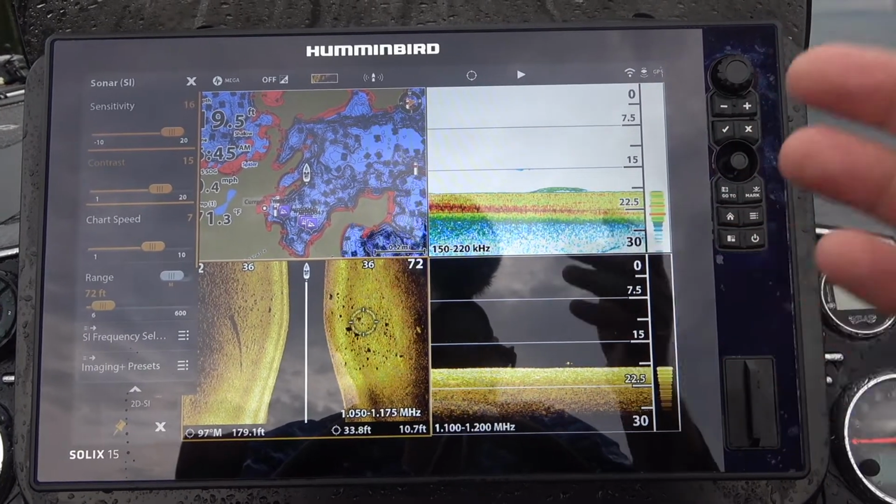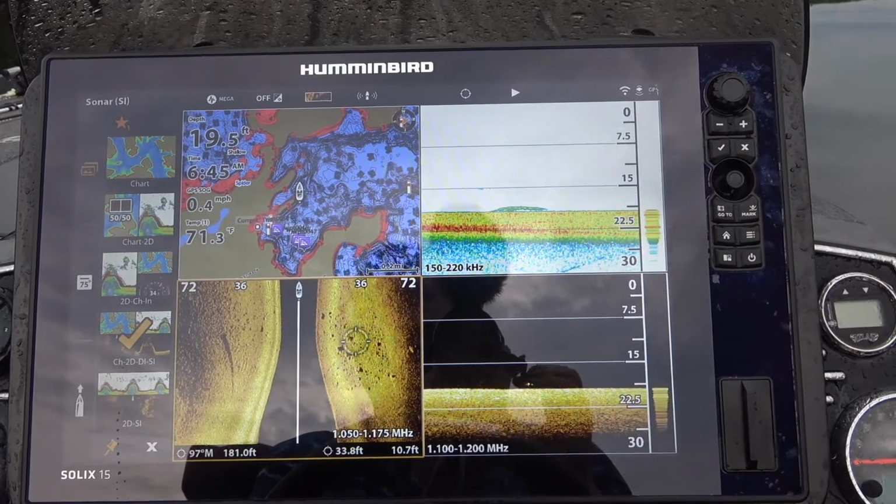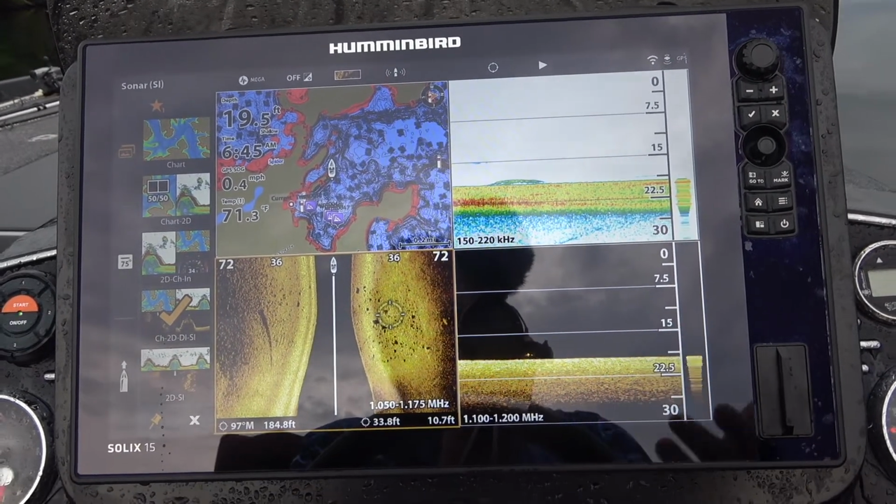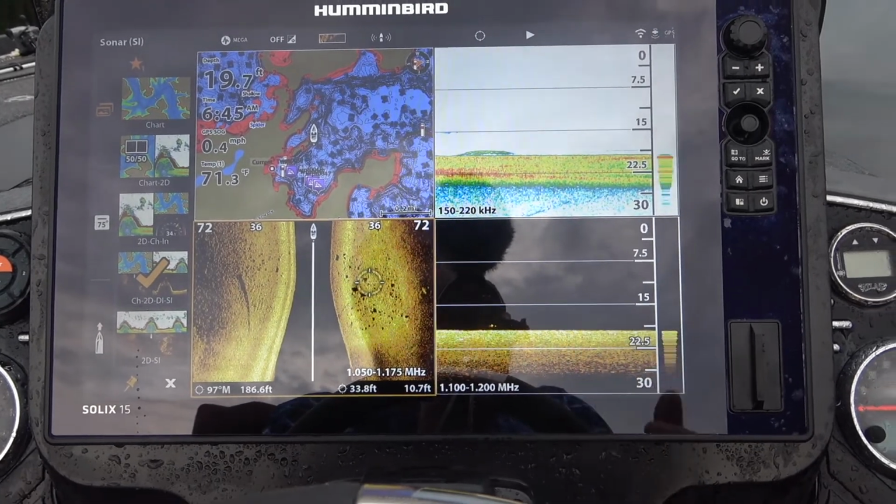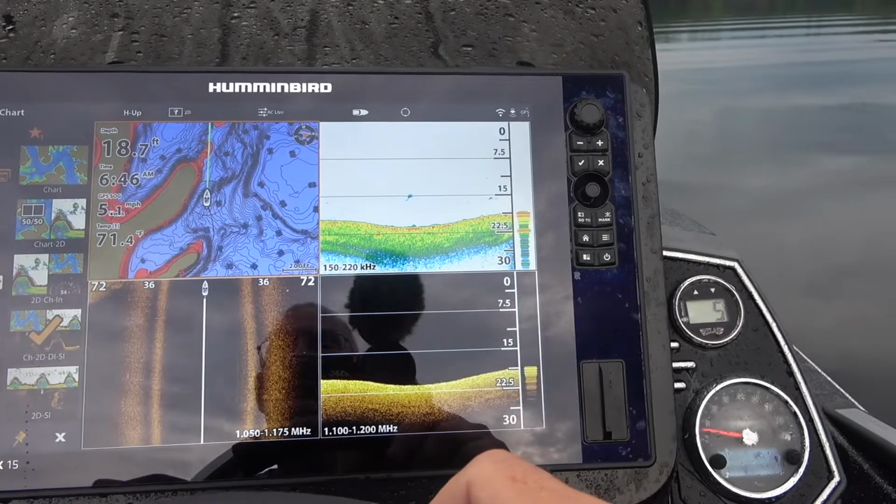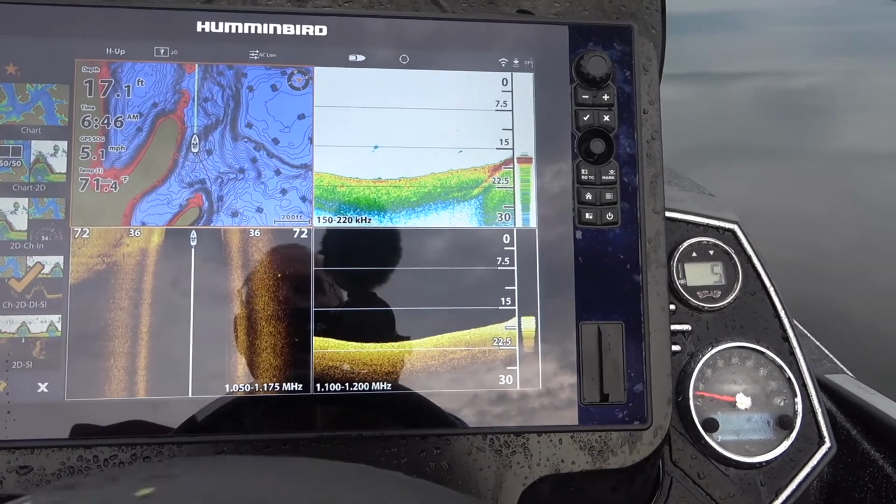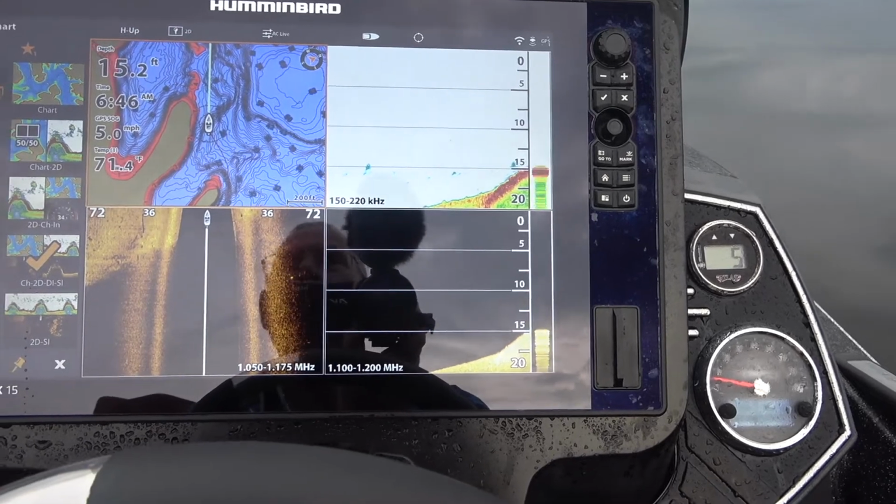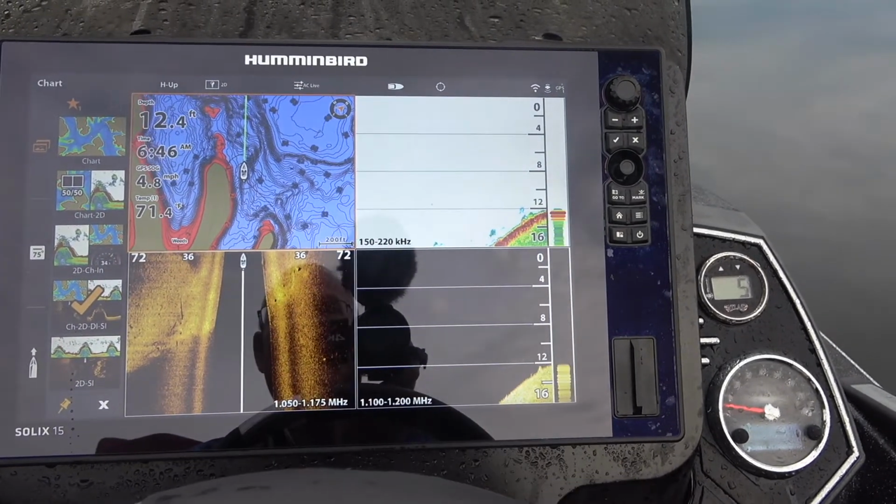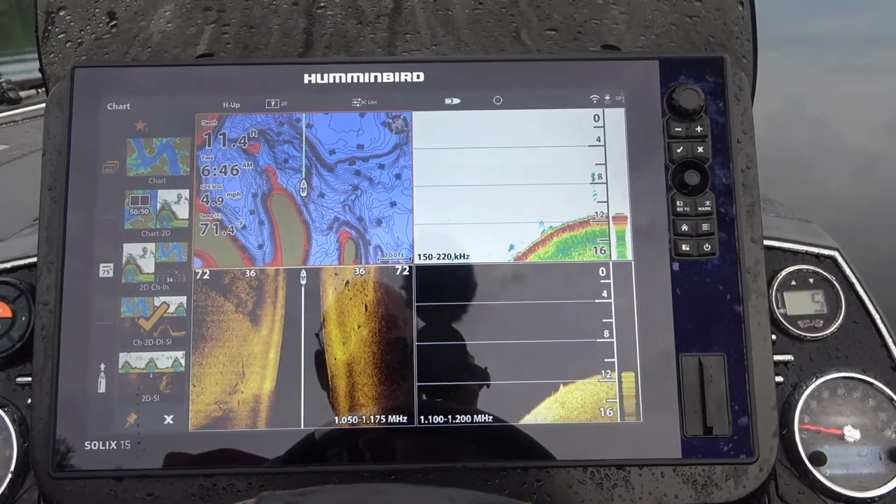My next goal is let's find out where the weeds grow. You know, are they coming out of 4 foot of water, or are they growing out of 10 foot of water, or what? I want to know the depth that the weeds grow from. So let's do that now. Alright, so you can see I'm going about 4.7, close to 5 miles an hour.